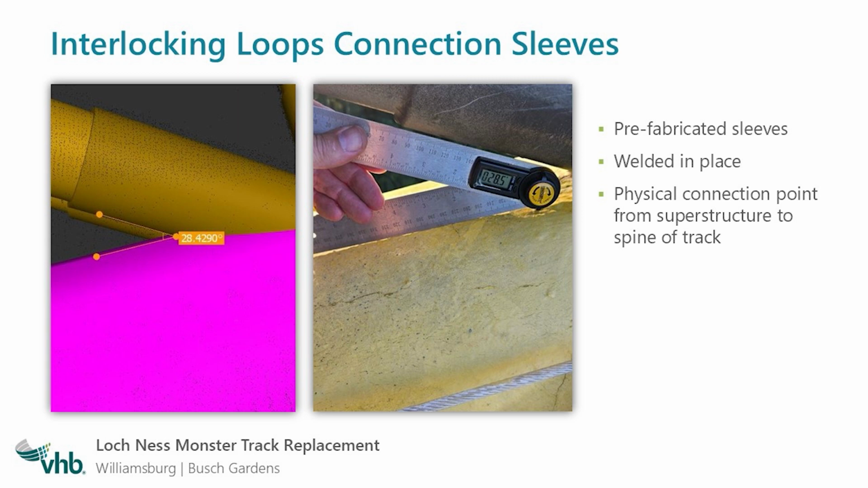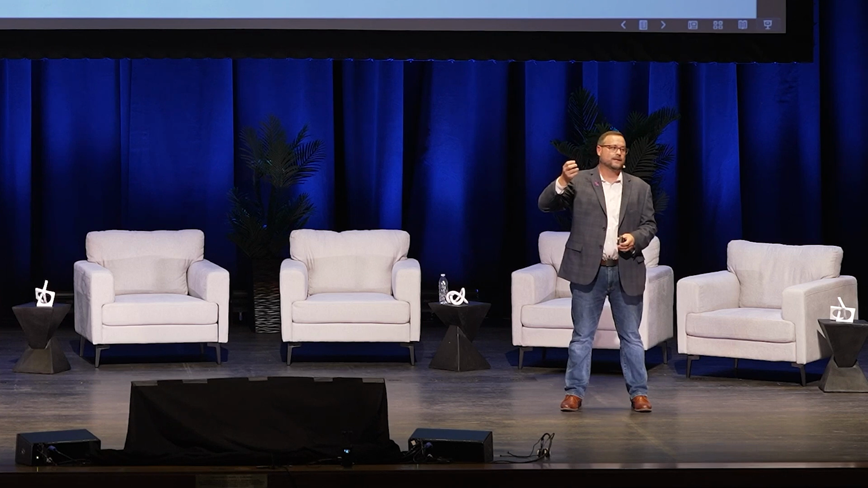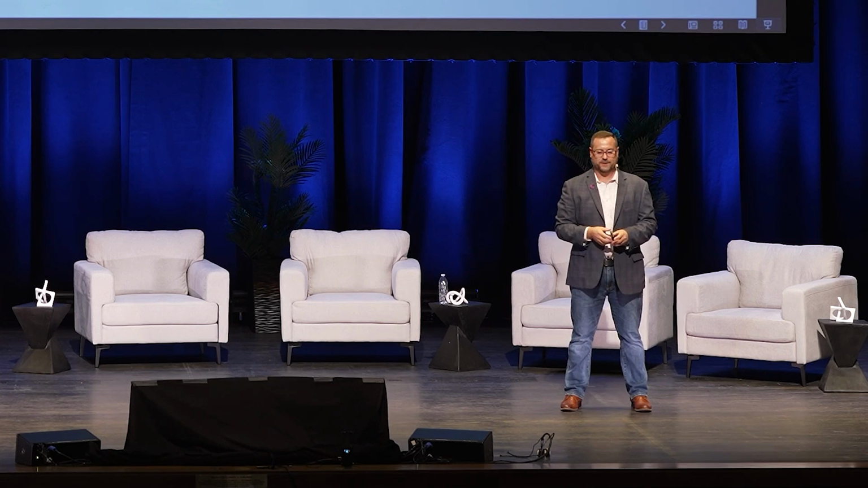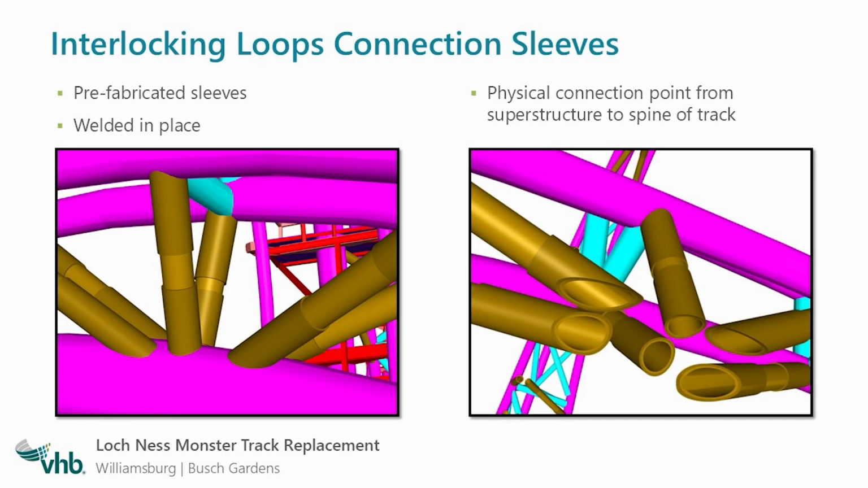We got called out again. They said, we just want to double check the interconnecting sleeves of the superstructure to the spine of the track on the loops. So there's Schedule 40 pipe that goes from the superstructure connection to the spine. Sleeves slide onto that and then get welded onto the spine. They wanted to check our angles. So they went up, maintenance guys told me about Nessie's turds. They had 28.5 degrees. We checked the model, as you can see, 28.4. I'll take that. It's just a little closer detail of those connecting sleeves and the connecting Schedule 40 pipe.